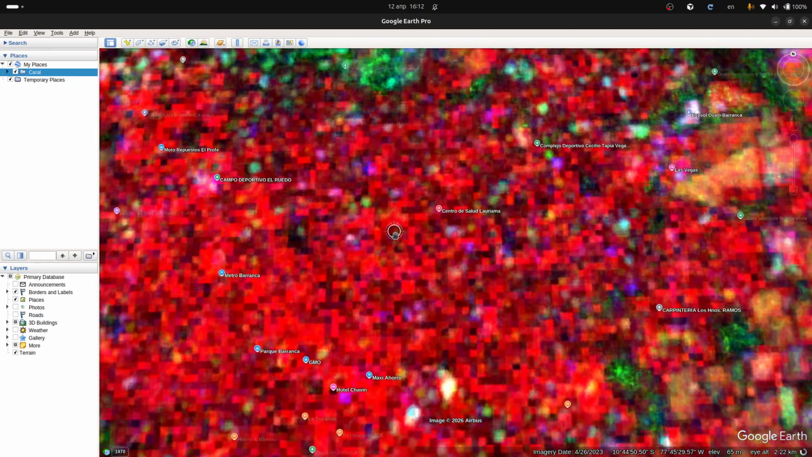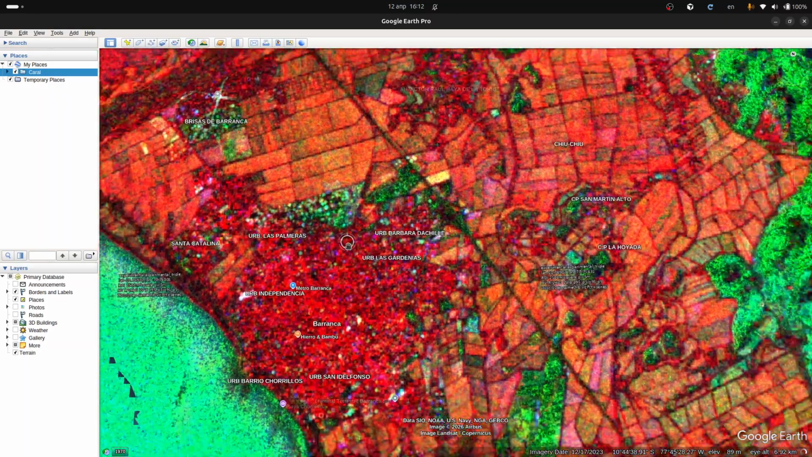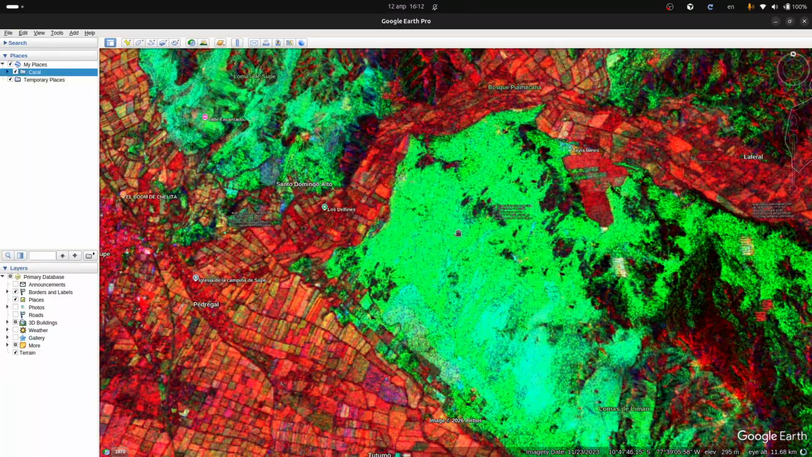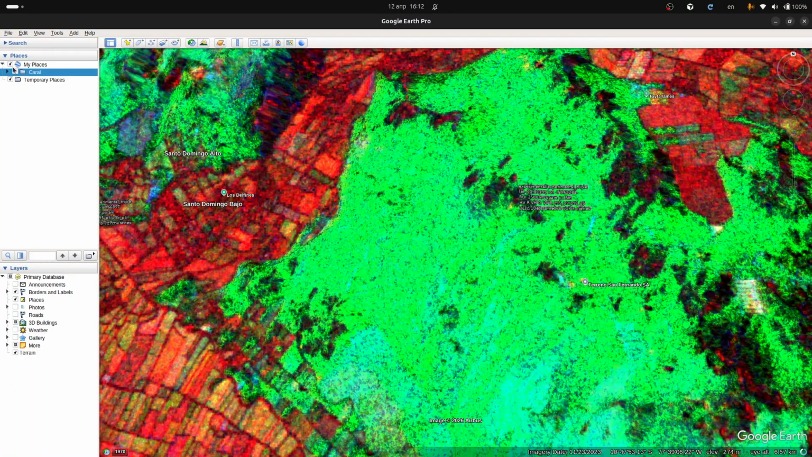And also, for example, this is a city, and it's impossible to see a single building here, but we clearly see the different types of surface and the border between these types, and so on and so forth. So, for example, we have some desert here.